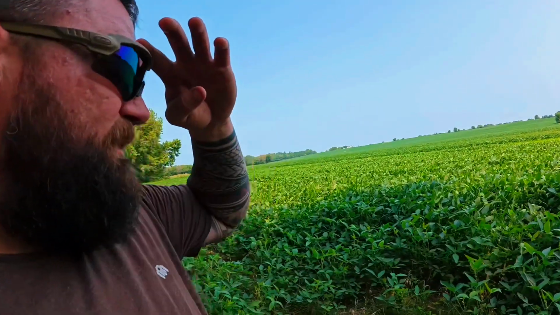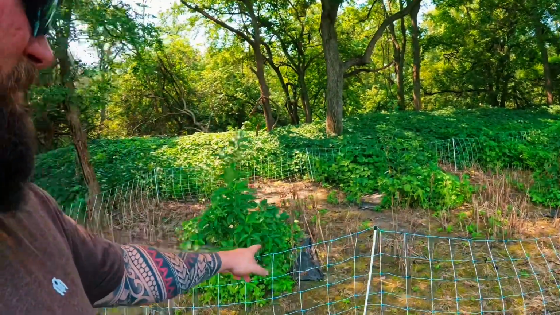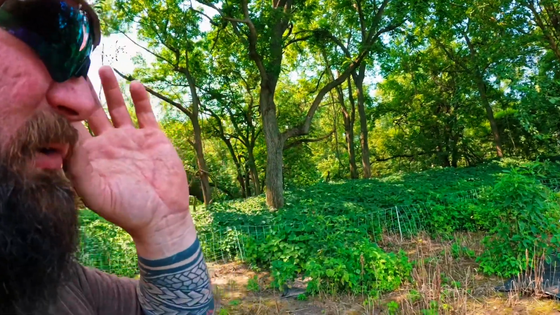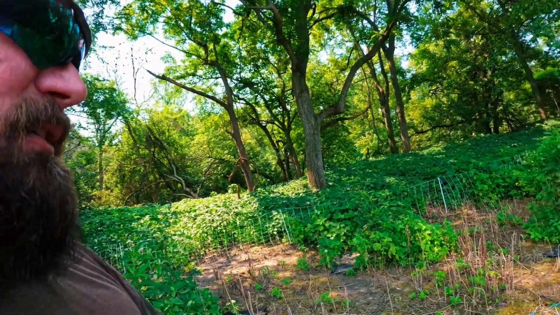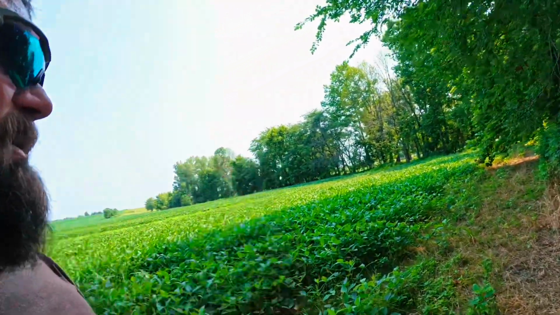So we're towards the other end of the second bean plot here. I've got this area fenced off because I've got 4 apple trees growing. I've had amazing growth, but the deer have figured out how to get in here. So unfortunately, I'm going to have to cage them up and try to keep them out of here.